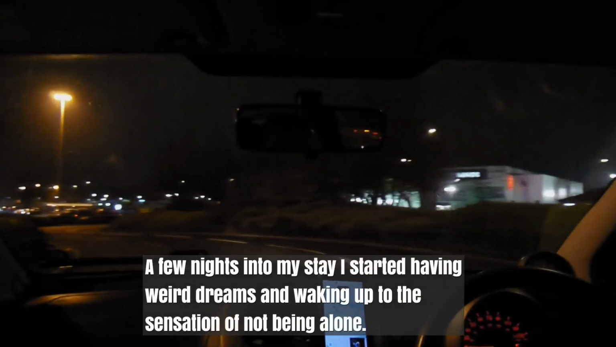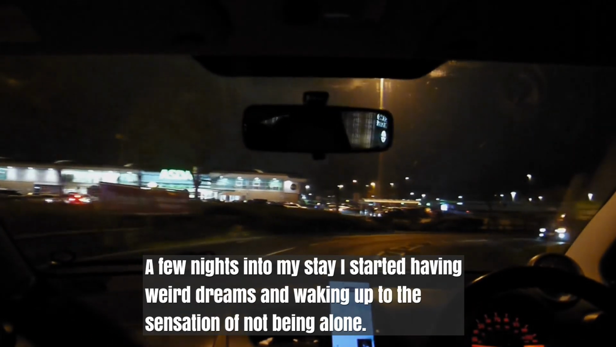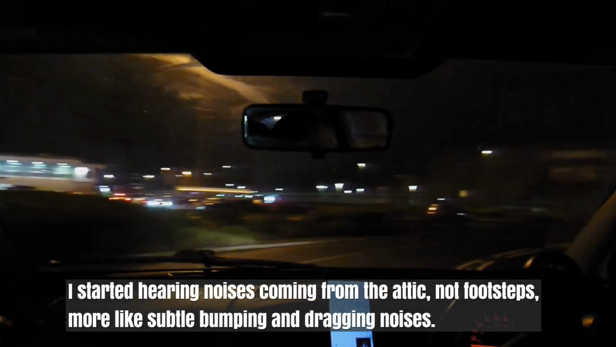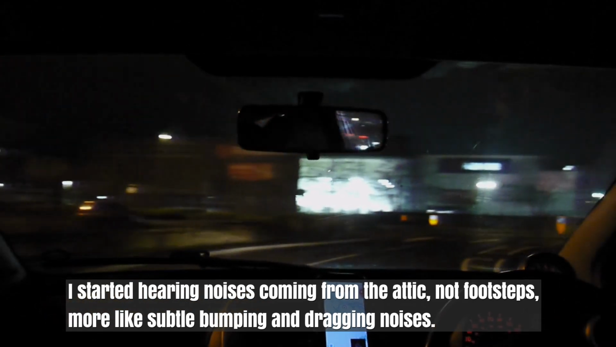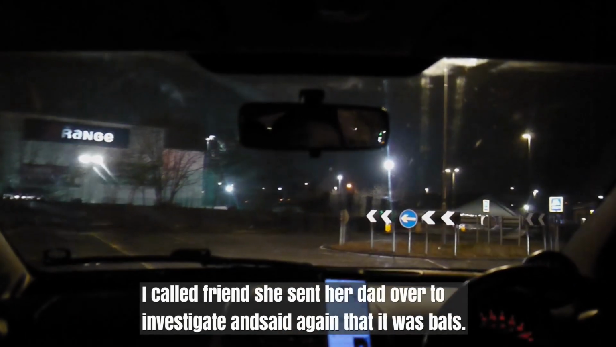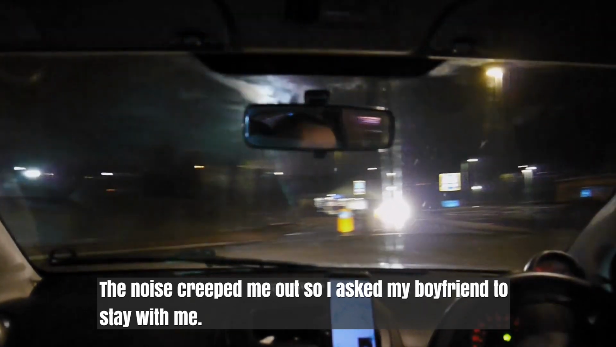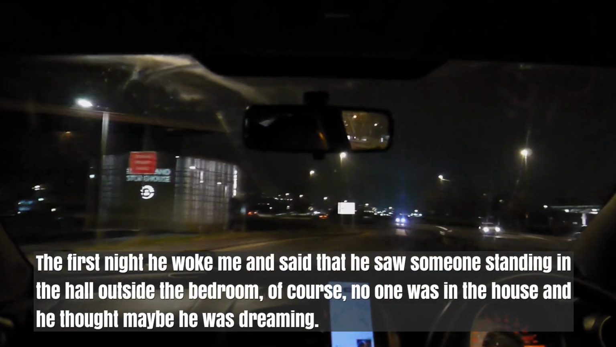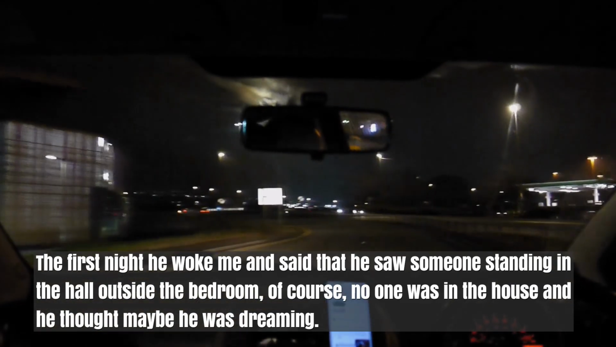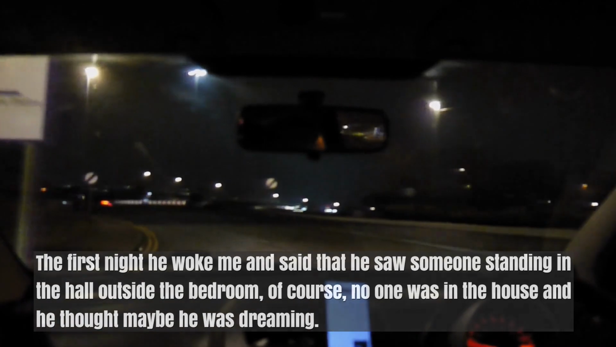A few nights into my stay, I started having weird dreams and waking up to the sensation of not being alone. I started hearing noises coming from the attic, not footsteps, more like subtle bumping and dragging noises. I called a friend, she sent her dad over to investigate and said again that it was bats. The noise creeped me out, so I asked my boyfriend to stay with me. The first night he woke me and said that he saw someone standing in the hall outside the bedroom. Of course, no one was in the house and he thought maybe he was dreaming.